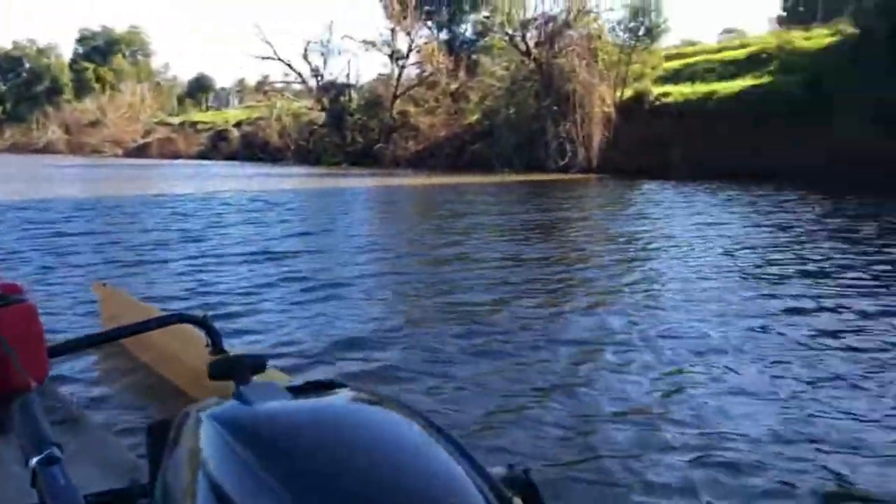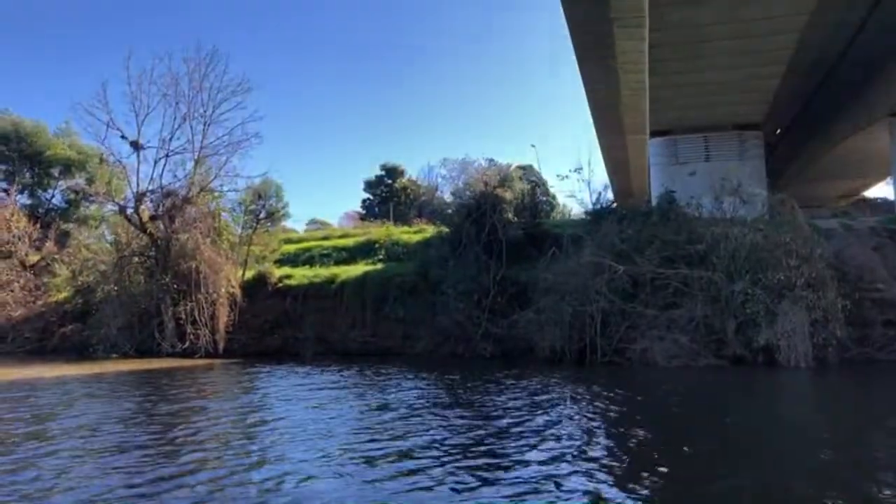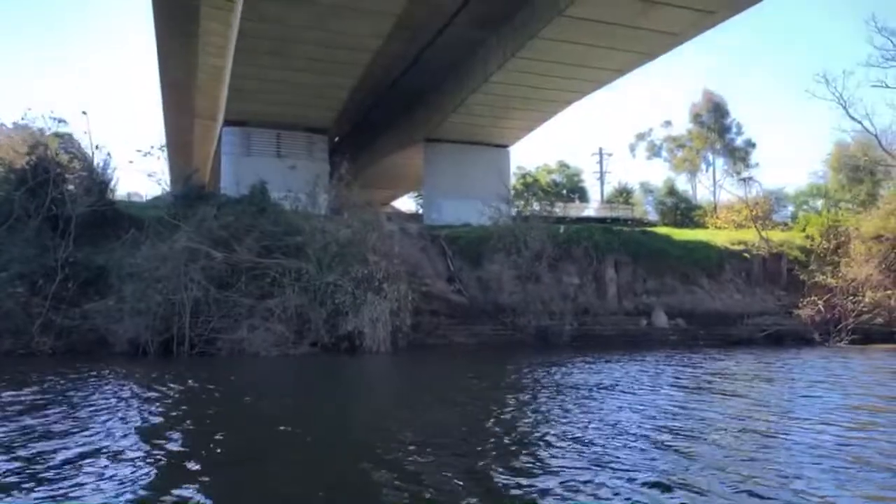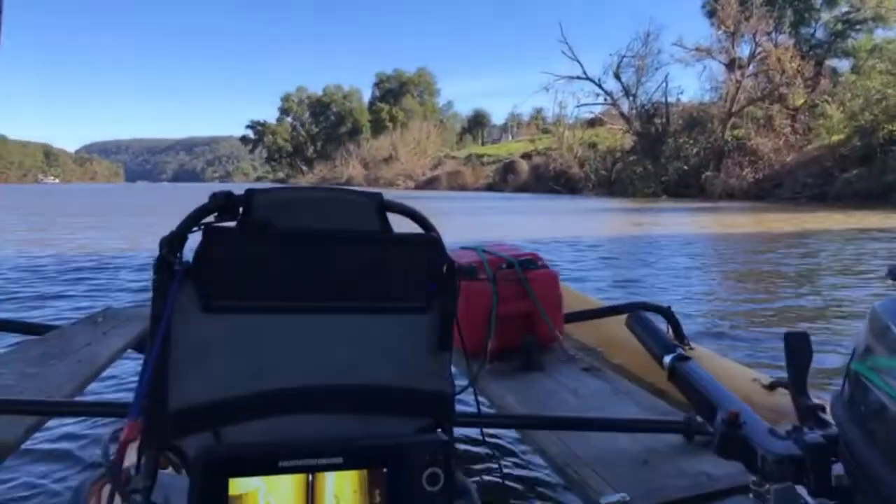So what they used to do is there's a road that runs parallel with the river. They used to just drive the cars off here, off this embankment into the water. So that's what we're looking for at the moment.